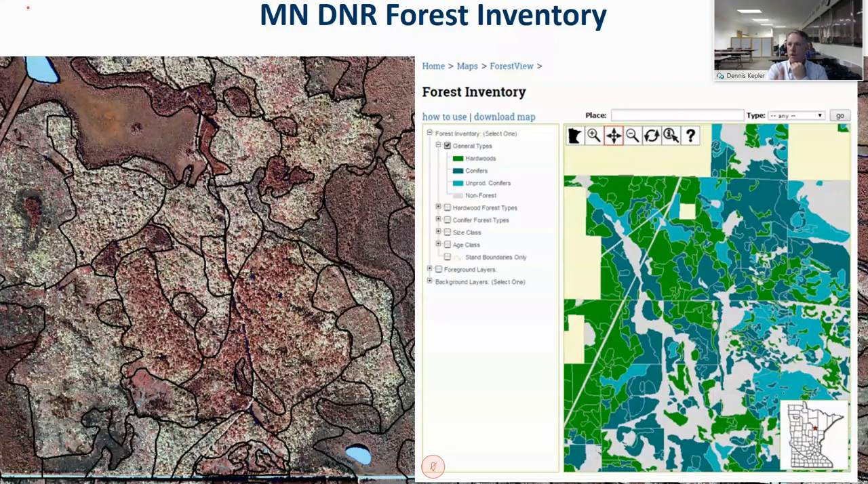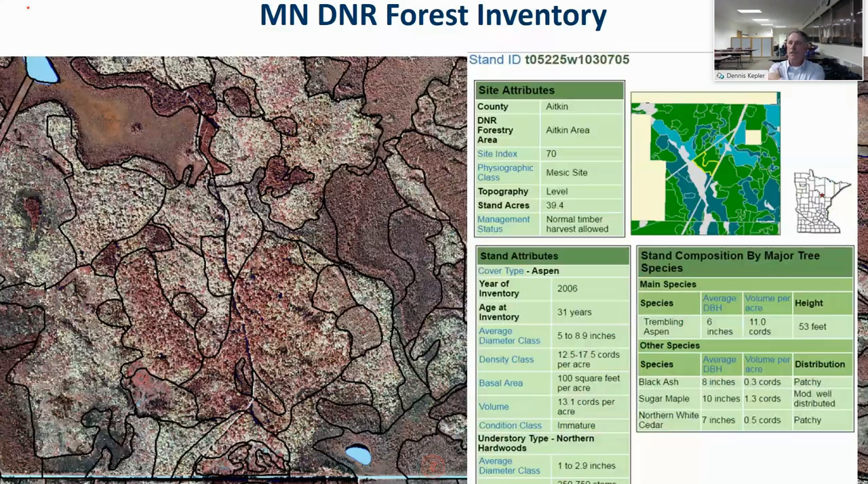So what do we use that for? We use it in our planning. You can see here on the right, on top of our CSA stands, this is CSA information in our forest inventory module, which our foresters and planners access to manage our lands and do assessments and figure out where to cut, how to manage it for wildlife and other things.